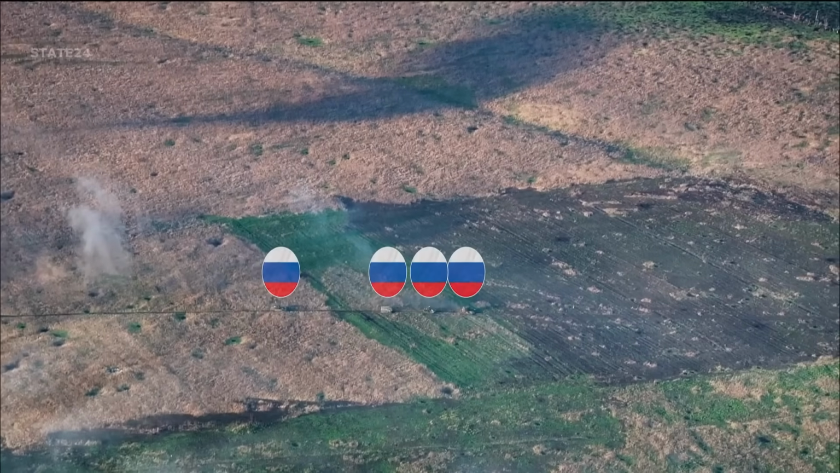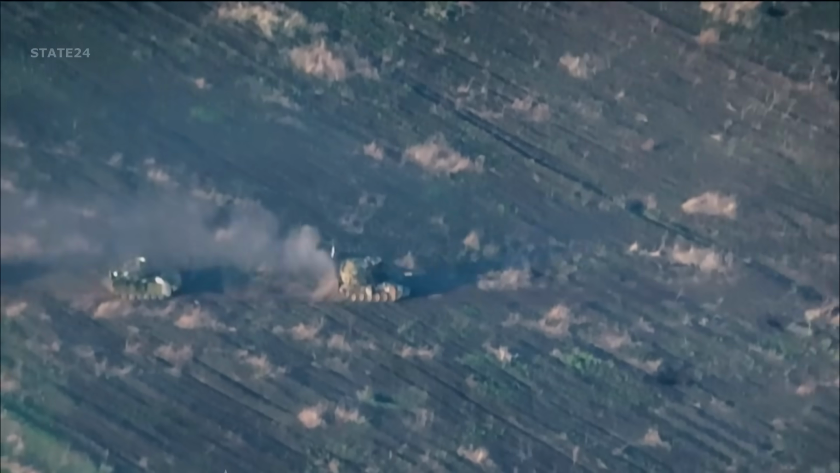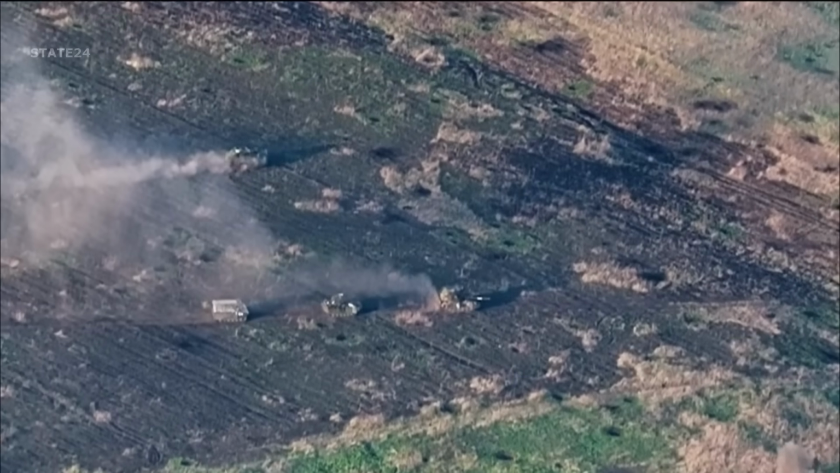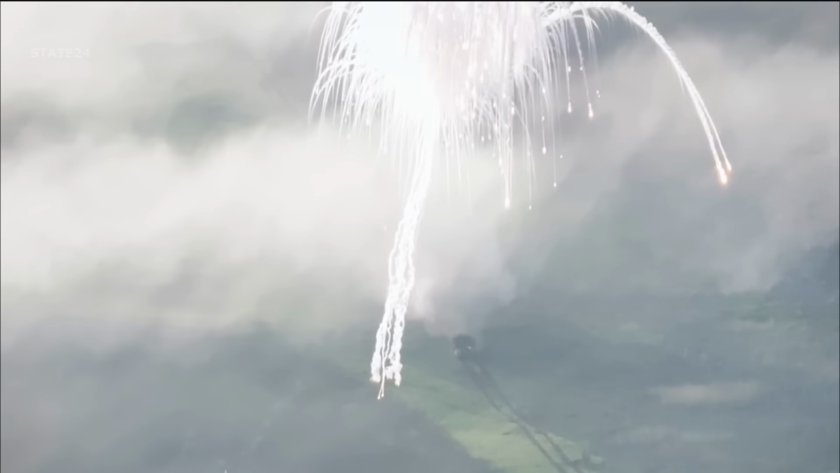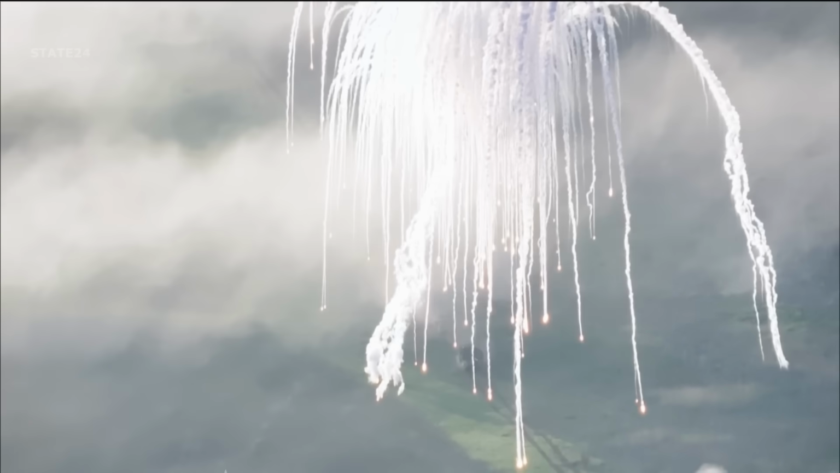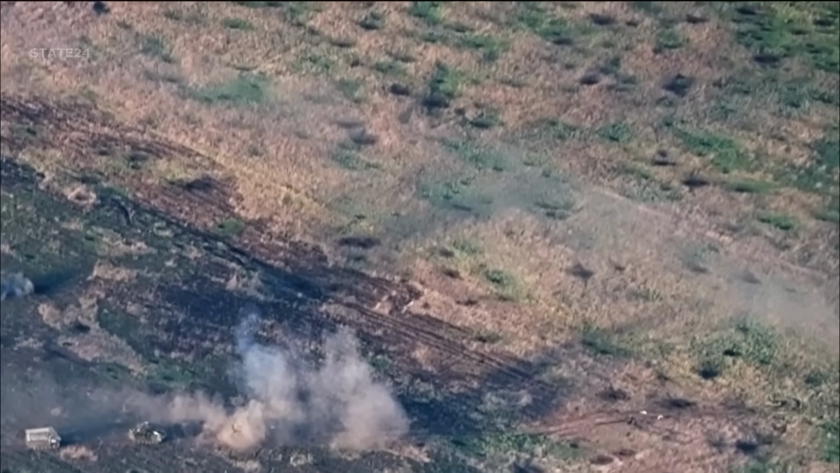June 23rd, 2025. Russian forces launched an assault on Ukrainian trenches using 2 tanks and 2 infantry fighting vehicles. However, the offensive operation turned into a major defeat. The Ukrainian 3rd Assault Brigade responded with precise and concentrated artillery fire, turning the tide of the battle. A shell hits a Russian tank as it fires at the trenches.